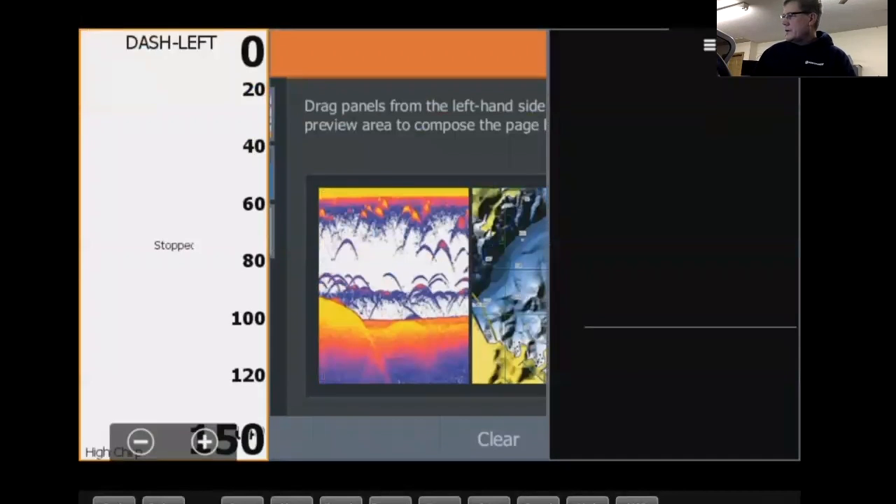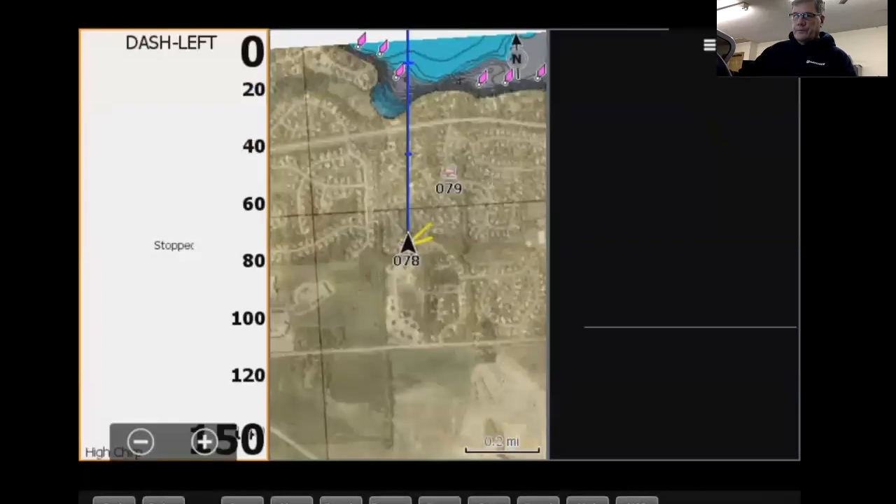And so now this will be like a favorite. It'll pop up right away because I just did it. But anyway, let's see here. So that's that.